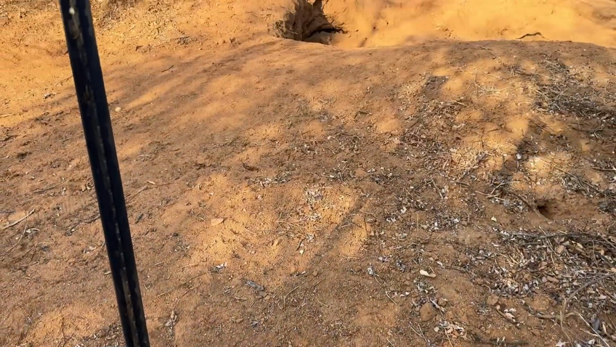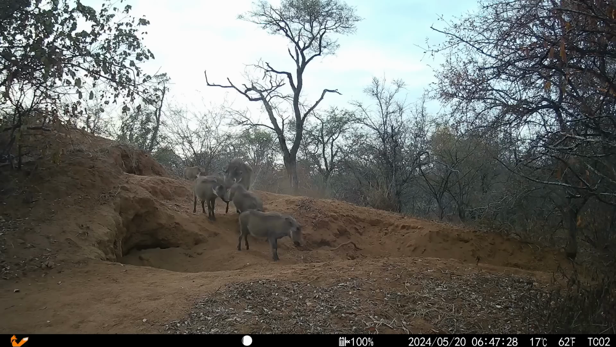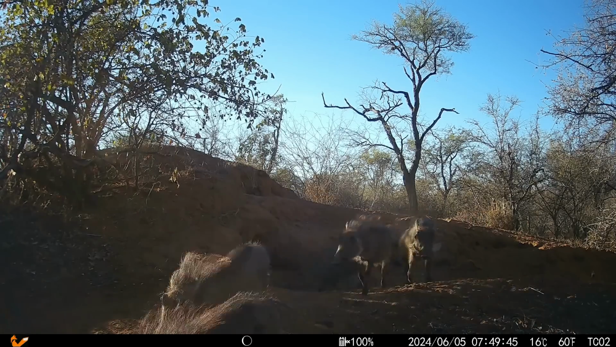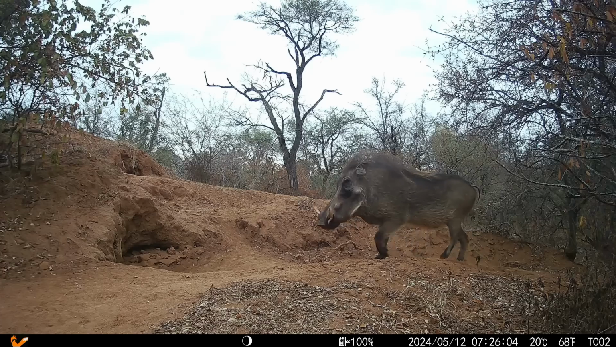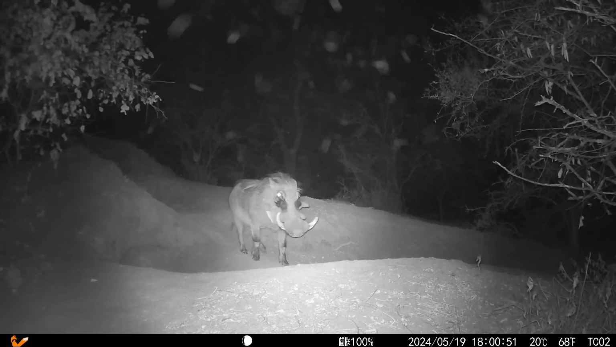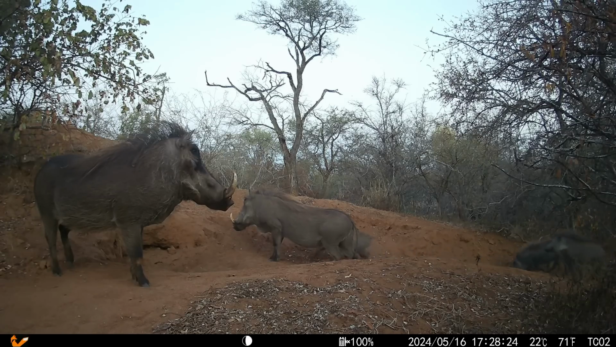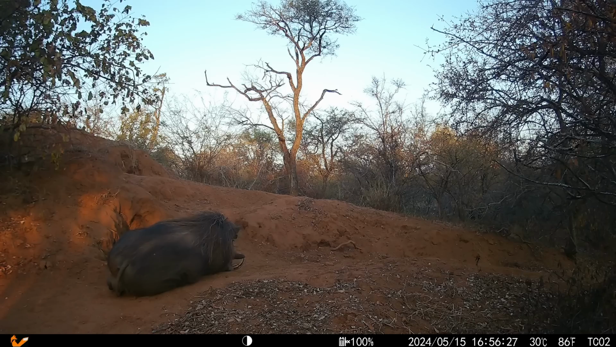I decided to place the camera on the western side, facing one of the most active holes. It seems to be used by different warthog families, and I've seen up to 10 piglets here together. One massive male also seems to sleep here on most evenings. He's got dark patches under his eyes, enormous warts, and a distinctive blunt left tusk. He was often captured here with the females and piglets, and made a habit of resting in front of the hole.